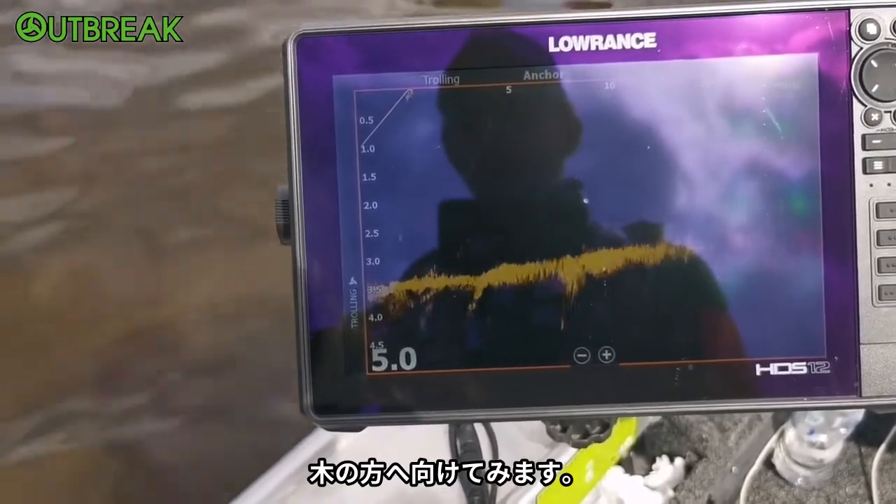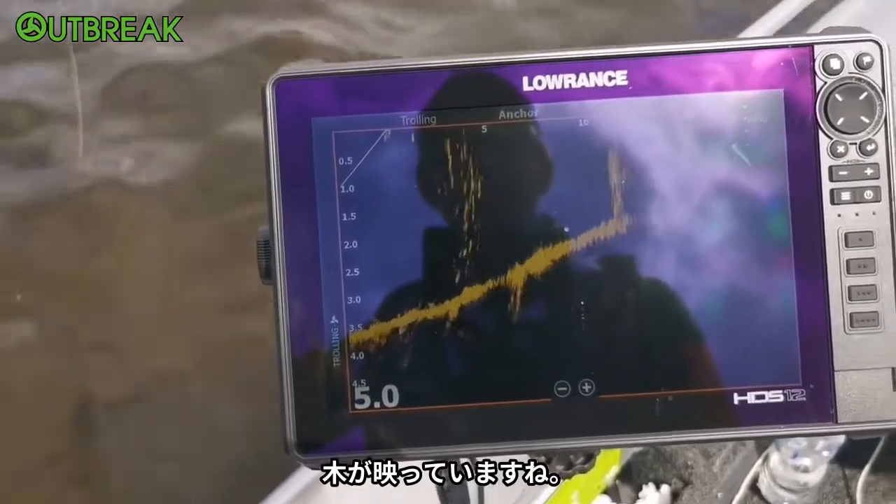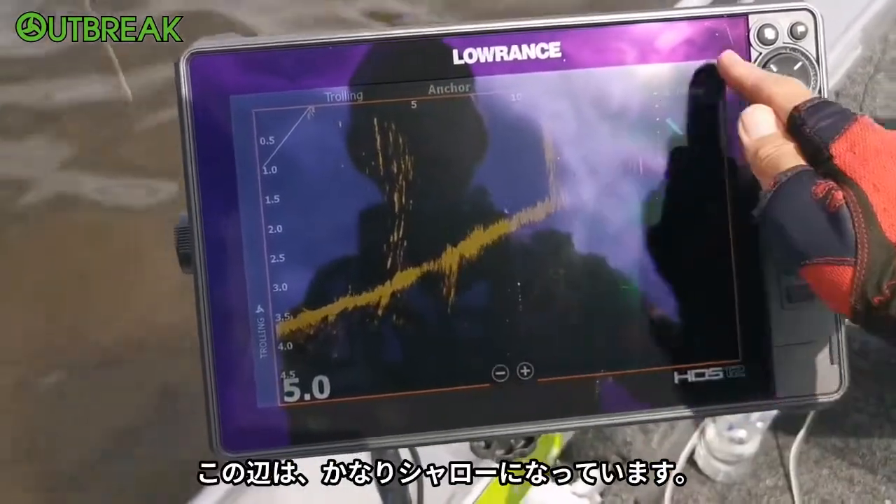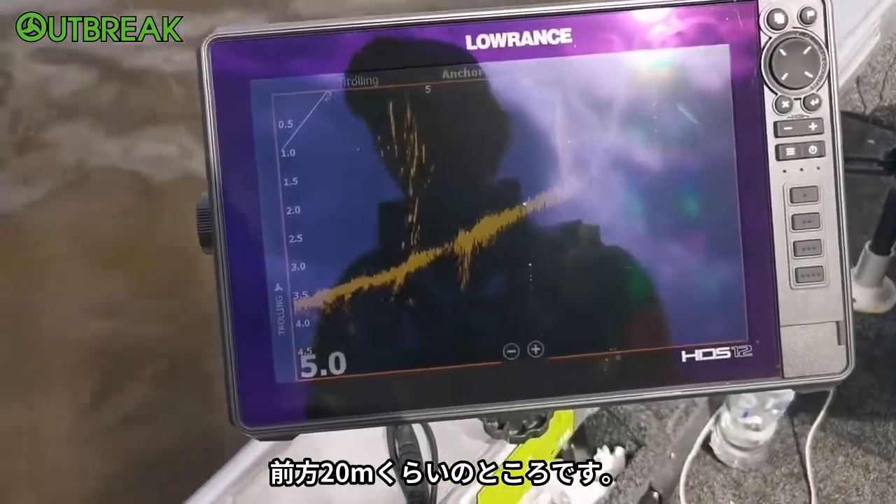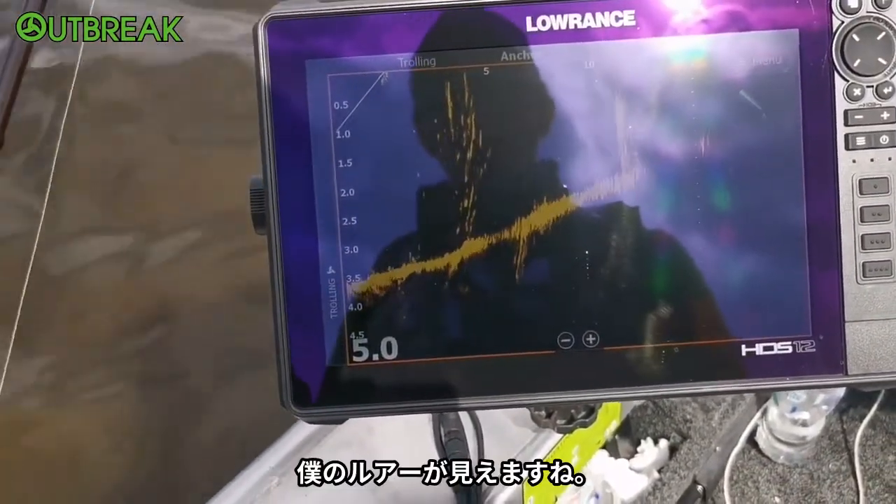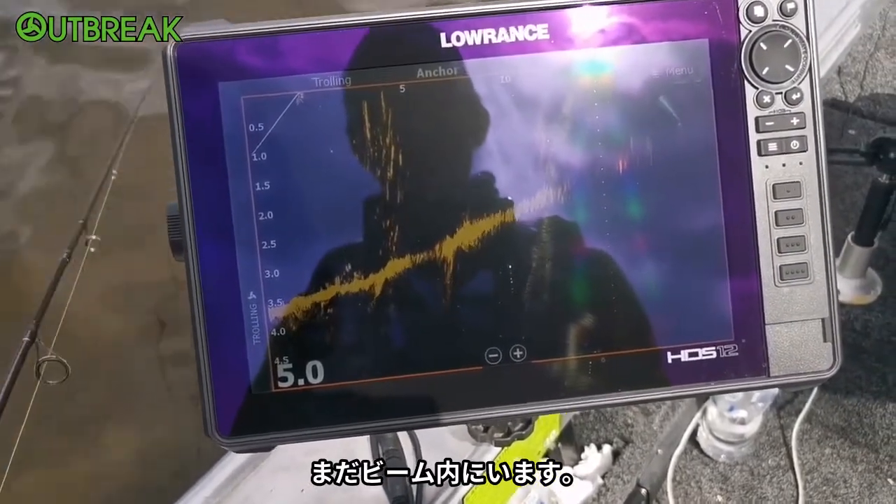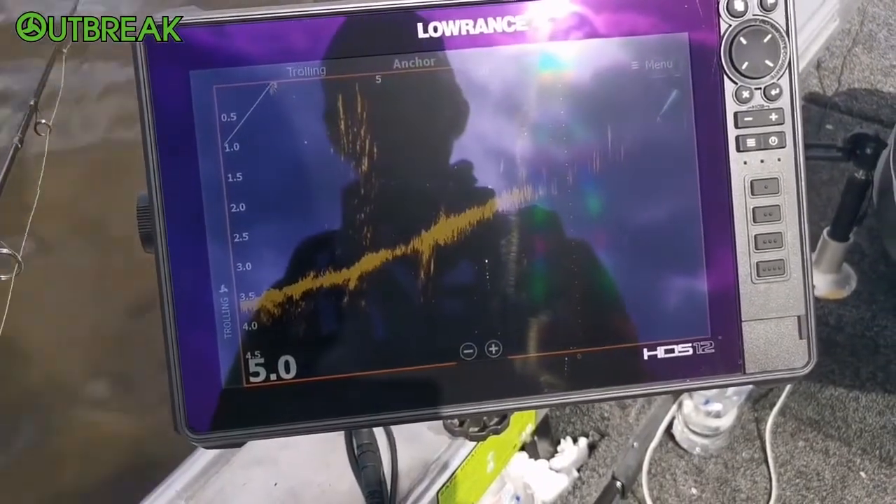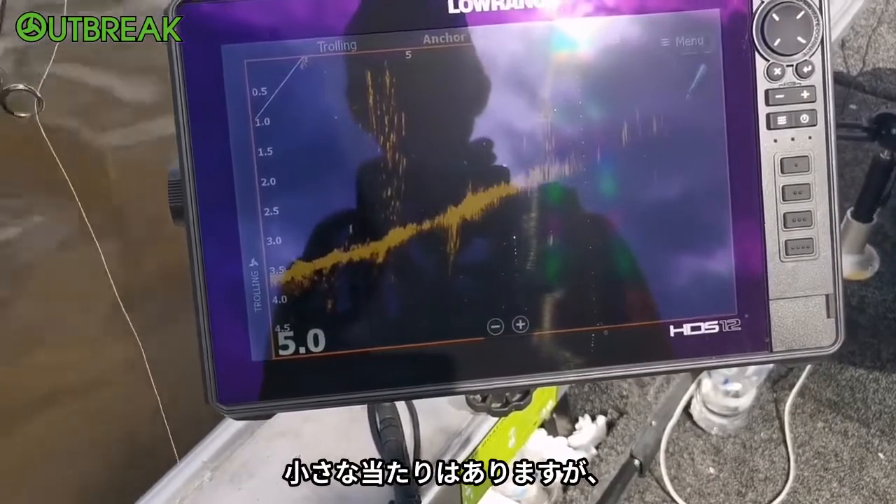And we'll bring that around towards the tree. So there's the definition of the tree. You can see how clearly defined that is. It's pushing up to the really shallow section here, and that's 20 meters in front. And you can see my lure is still within that beam, and those fish are all over it. And they're only little tackers, but